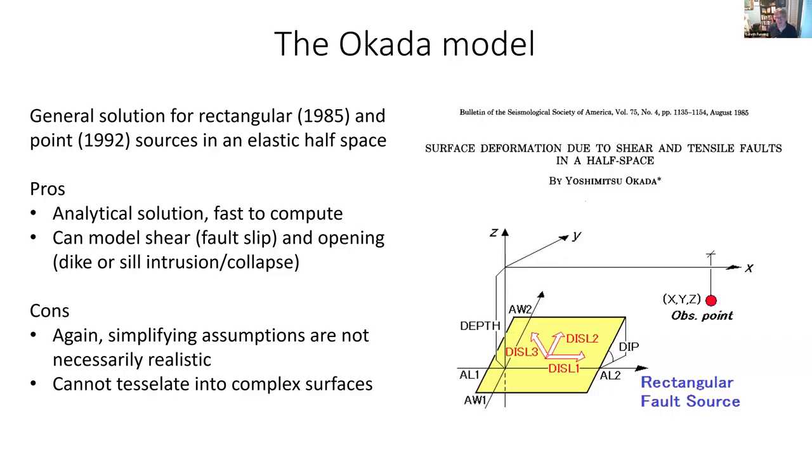If you're looking at things that are a little bit more complicated, maybe like faults or even rectangular dikes or sills, the next most complicated model is called the Okada model, and that is a rectangular dislocation embedded in an elastic half space. This allows you to model slip on the surface, as in the expected deformation in an earthquake, or opening and closing along that surface, which is what you would use to model an opening dike or a collapsing dike or sill.